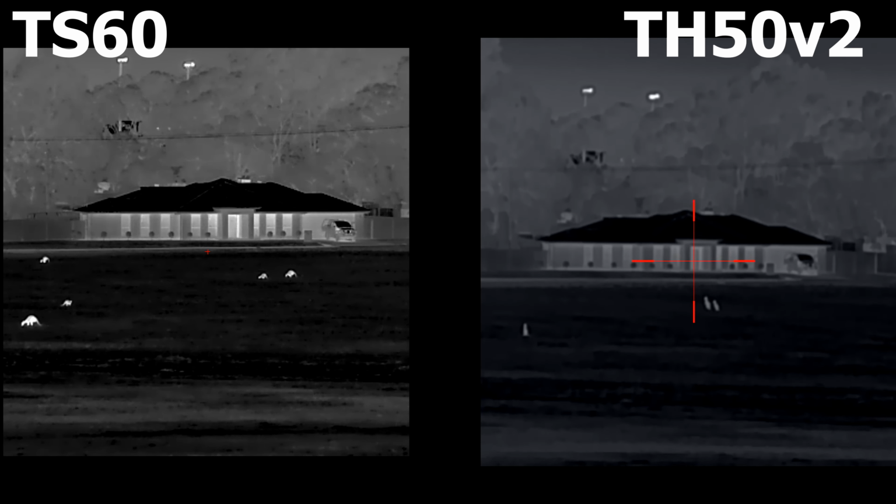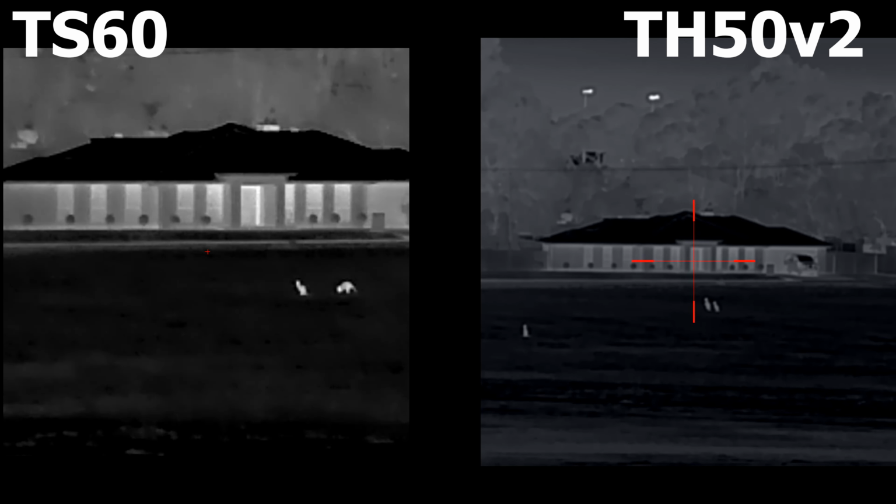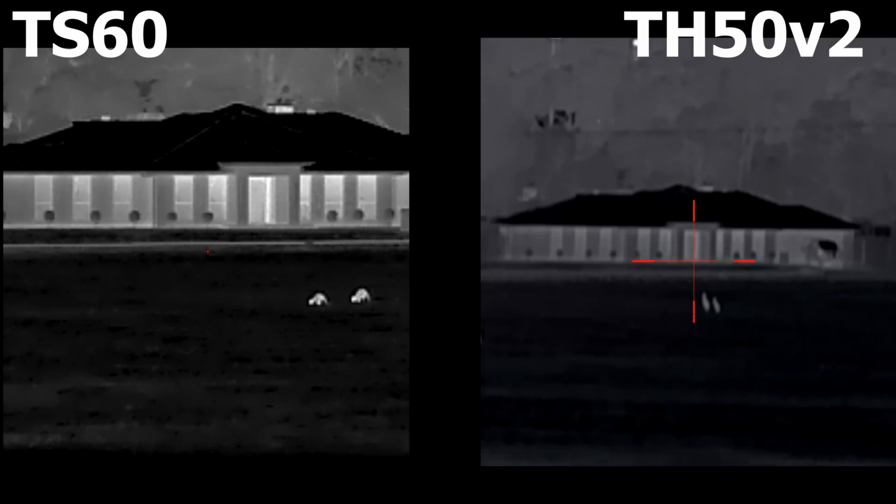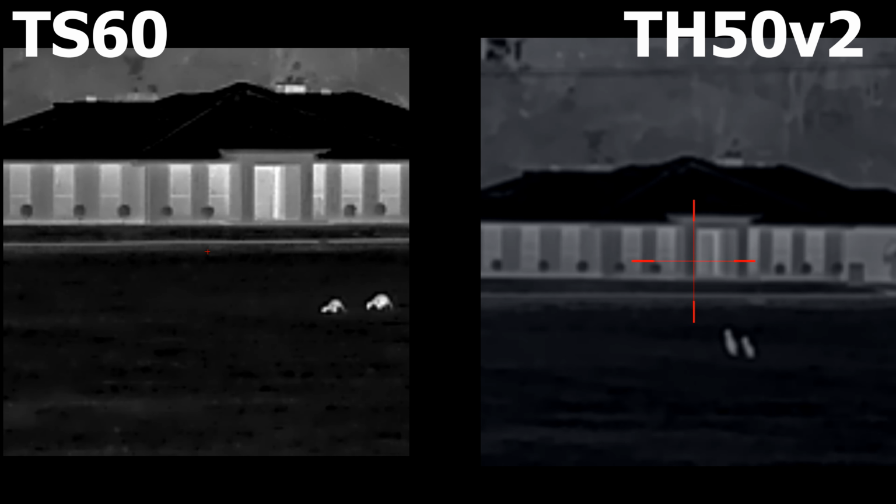There's good detail here on this TS60. I'll take it up to 14. That's about the max that I get if I'm using the TH50. I think that's all it goes to, 14. But I wouldn't very often shoot at this magnification. And then the TS60 can go all the way up to 16. So that is the detail at 16 times zoom at 550 metres to that house.